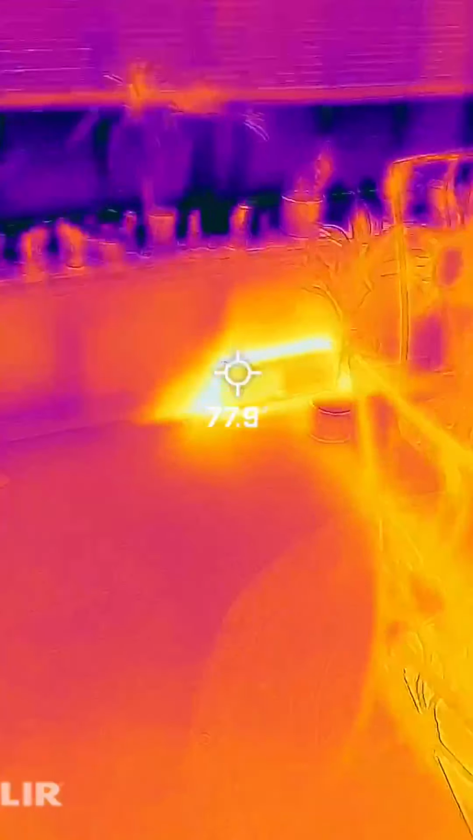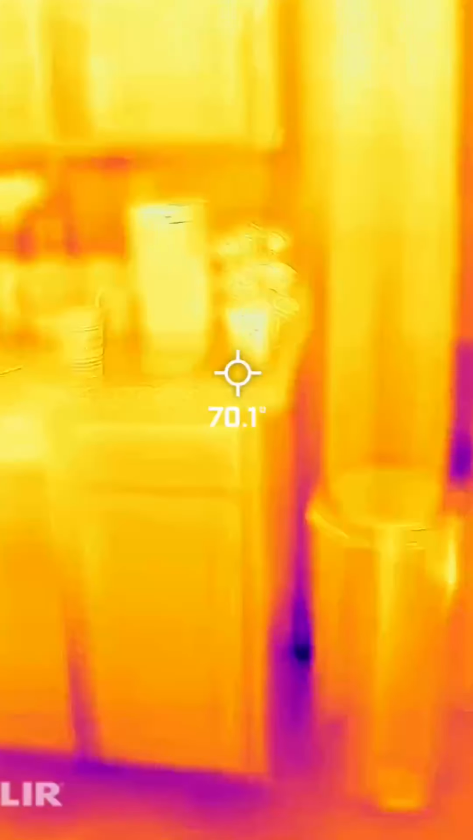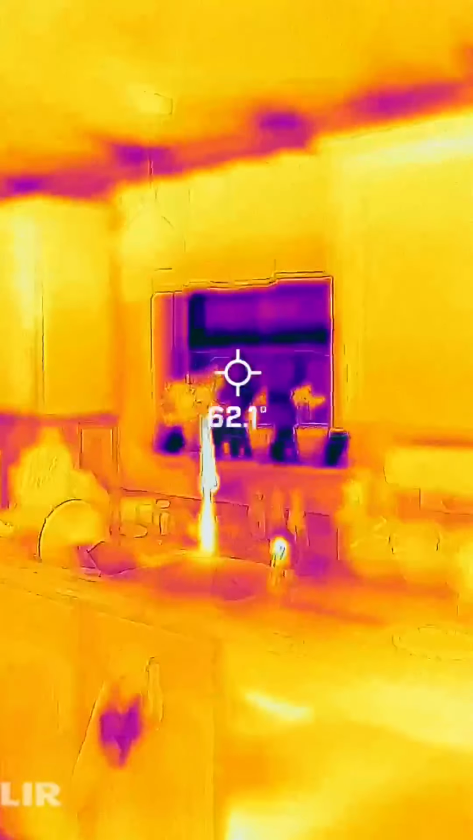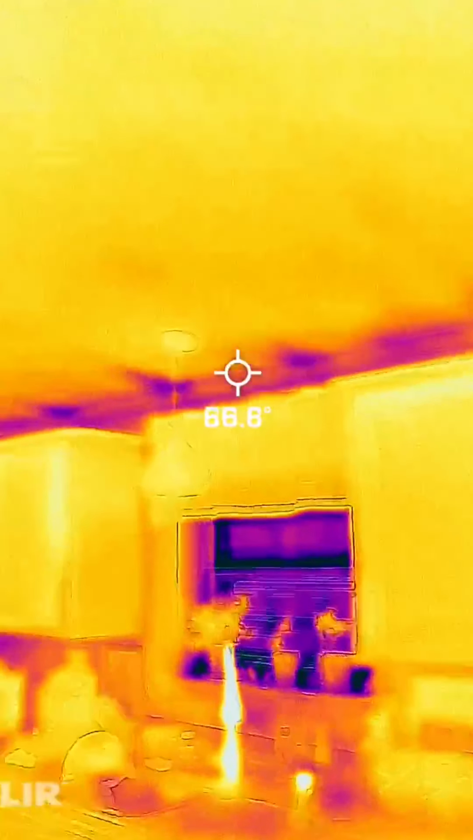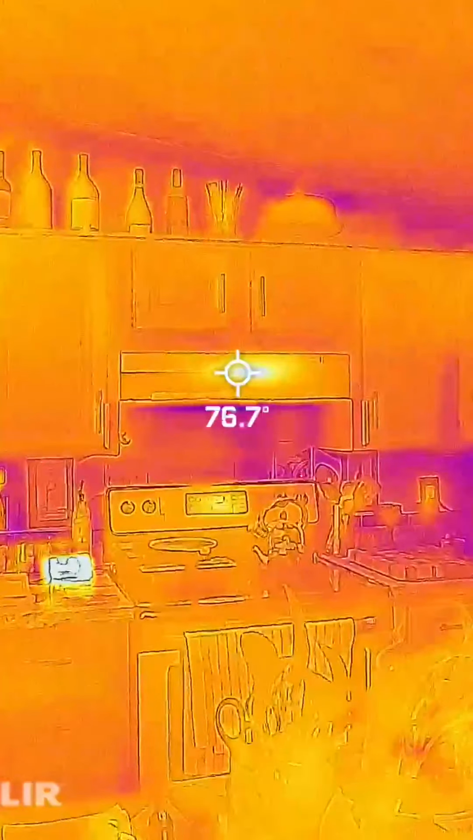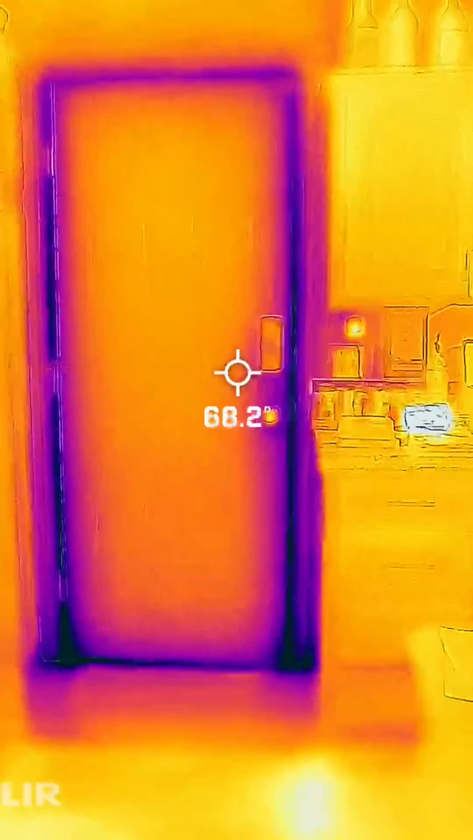Here's the furnace vent, which is, the furnace is not running, but the vent is still warm. Another kitchen window. It's open, blinds are open, pretty cool. Up above the cabinets, a little cooler. There's the light above the range hood. Little Amazon device. And here's my garage, the door leading to the garage.